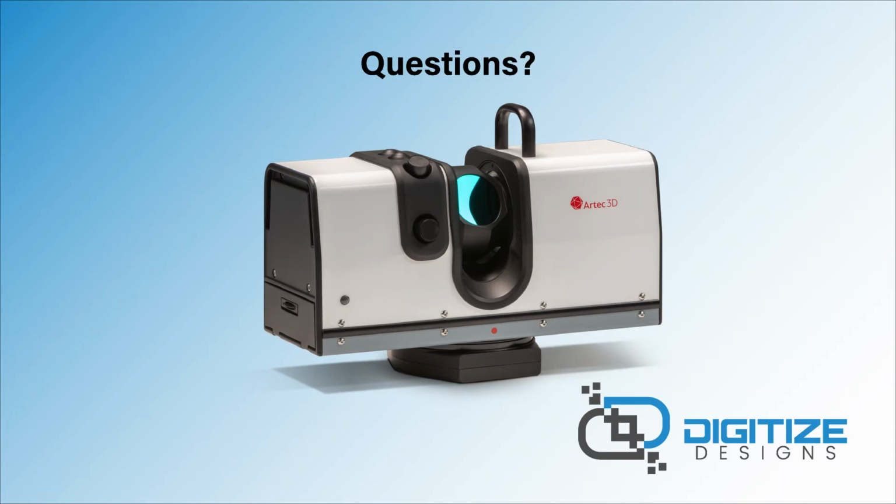One more, it looks like: can you combine a Leo or EVA scan data with a Ray? Yeah, short answer is yeah. So we're using Artec Studio for all the Artec scanners, whether that's the Micro or the Ray or the Leo, Space Spider, all those. So in theory, you could combine any of the Artec scanners together. So for the Artec Ray, you could take a scan of a large object or a room and then fill in holes, hard to get areas with the EVA or Leo, and then combine those in Artec Studio. It's actually a pretty cool and pretty easy process.